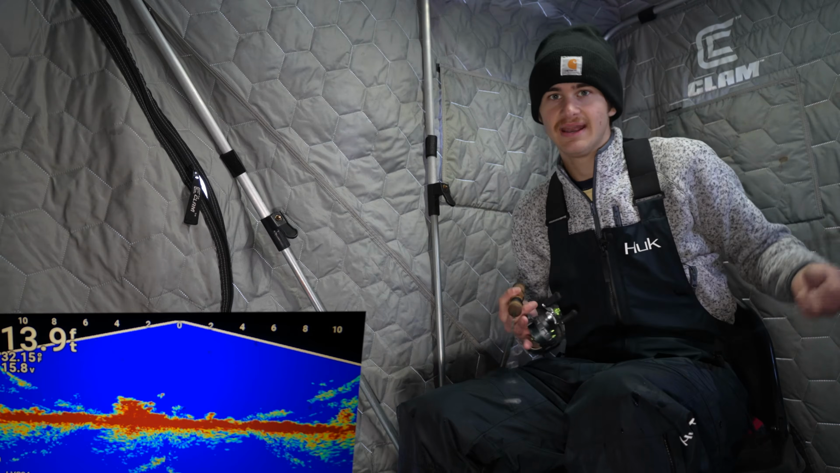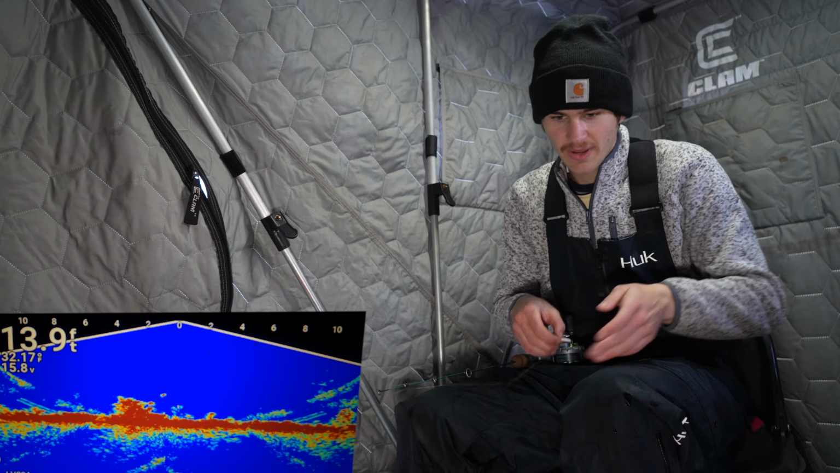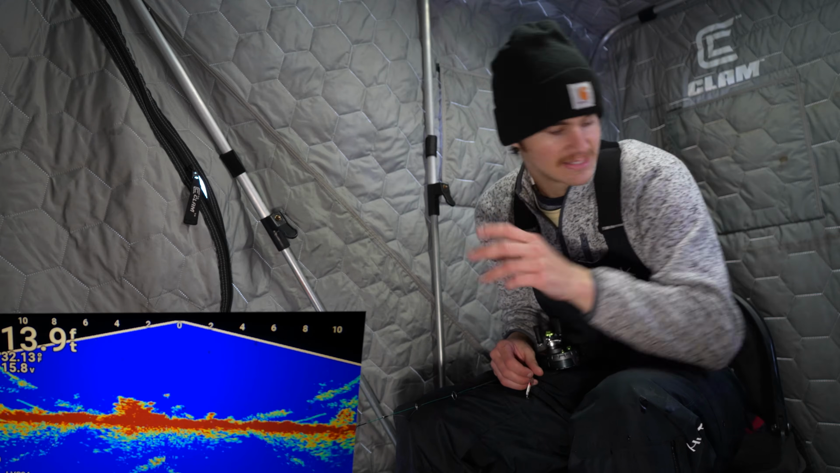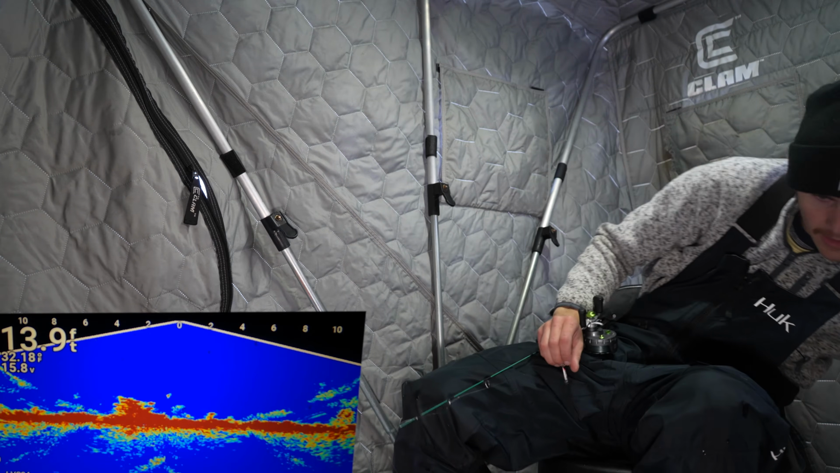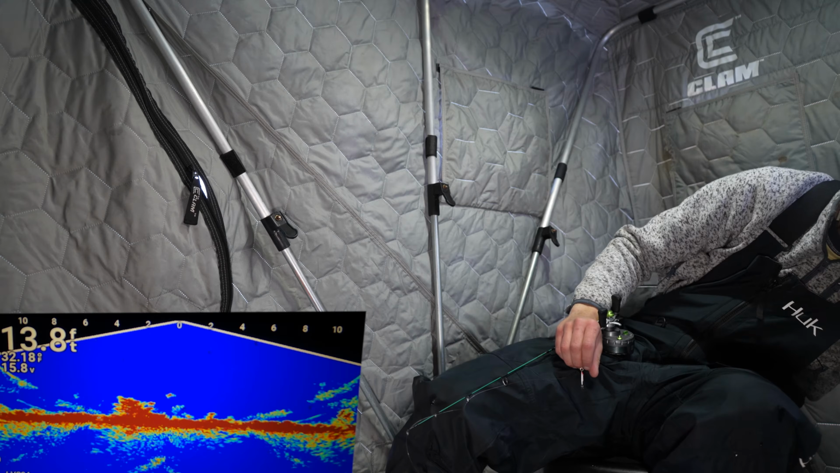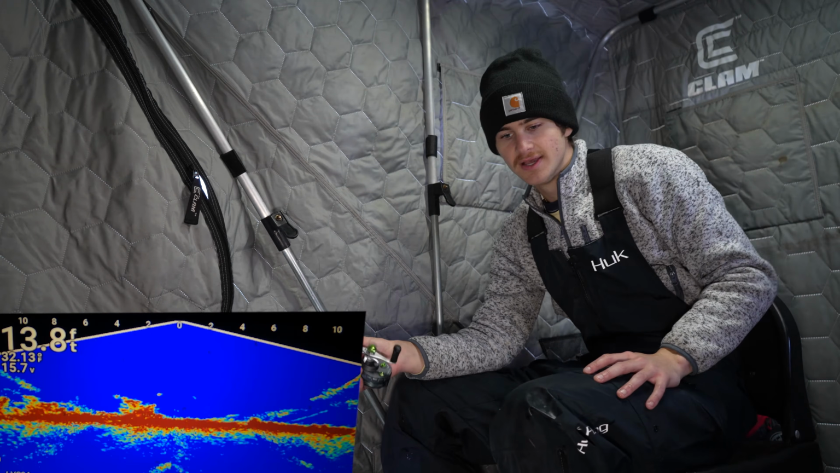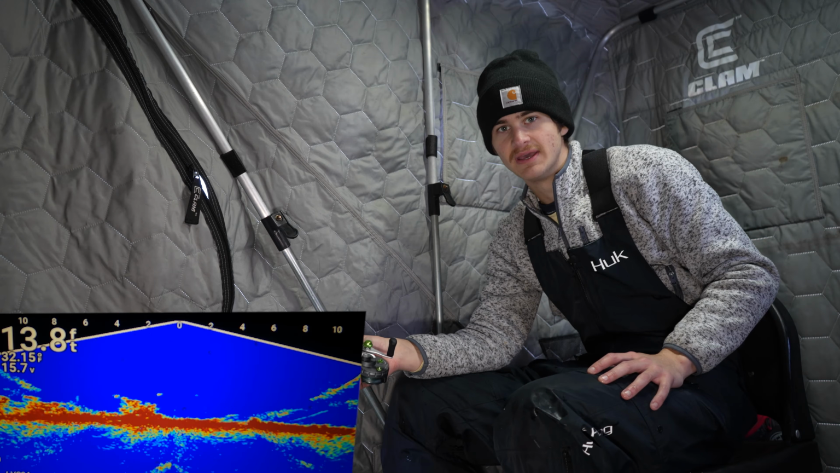Haven't seen anything yet. I mean, we did just get out here, but we got time. This lake is pretty notorious for being a night bite spot. So I'm thinking these fish are gonna be coming in at night. The sun hasn't set yet. We got about 10 minutes till the sun sets. So as soon as that sun sets, I think it's gonna be a pretty good bite tonight, guys.